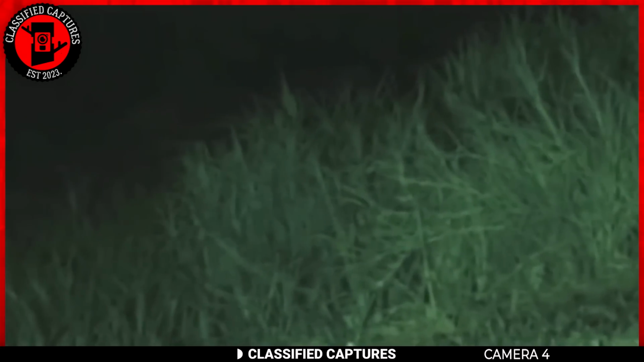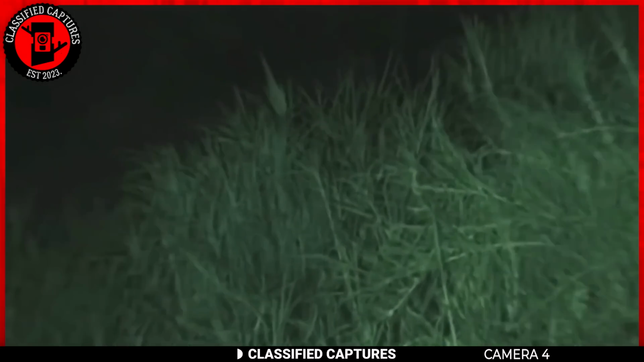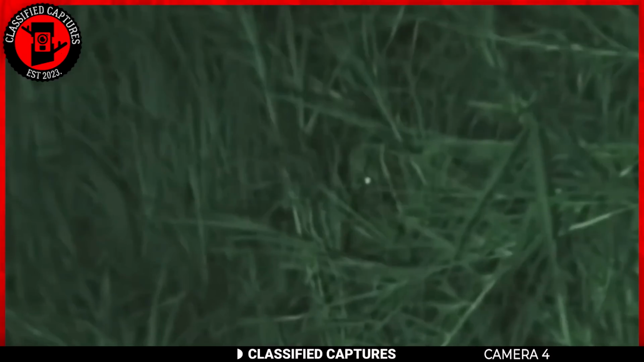A sighting of an otherworldly-looking creature in the woods is bound to pique anyone's curiosity and raise questions about the mysteries of the natural world. In this instance, the creature sports a striking appearance that's nothing short of alien. I mean, it's barely visible in the bushes, but looking closely, you can see it.